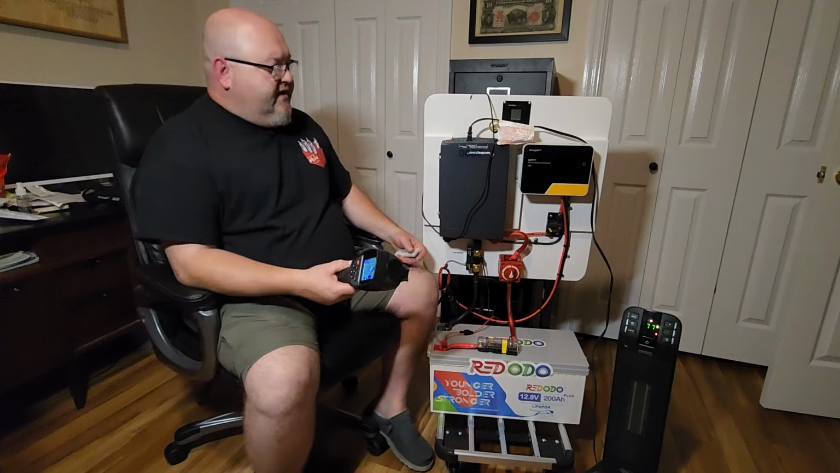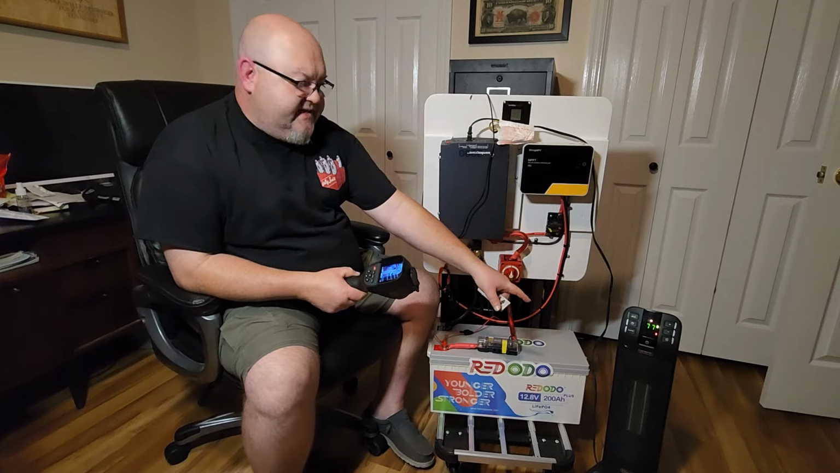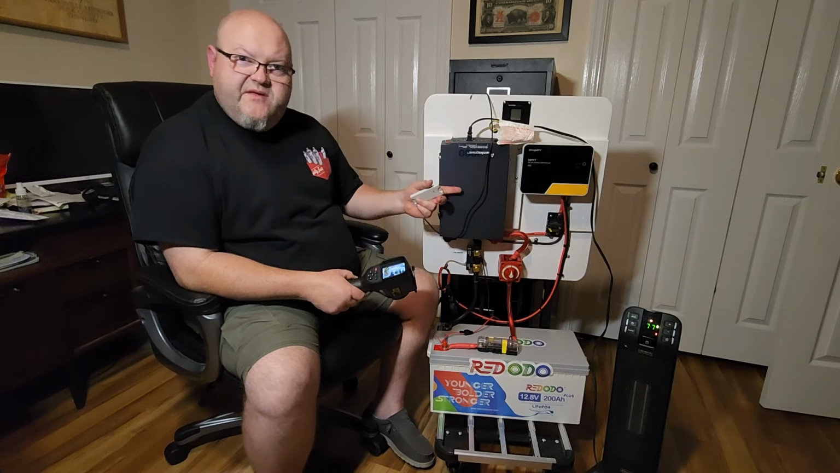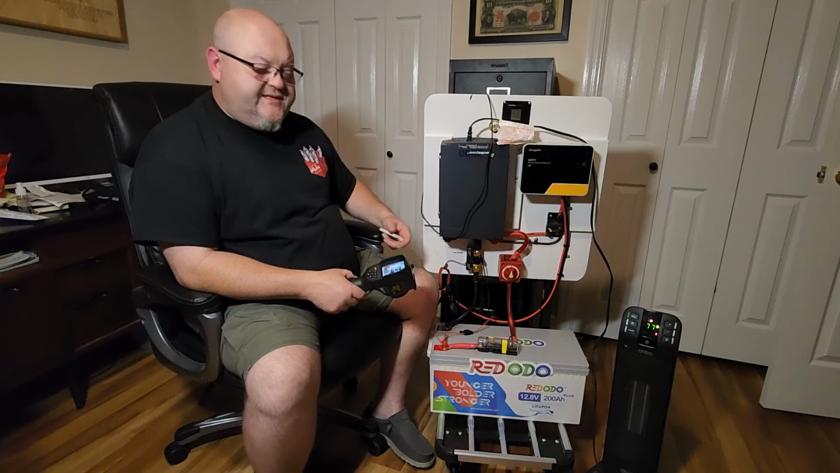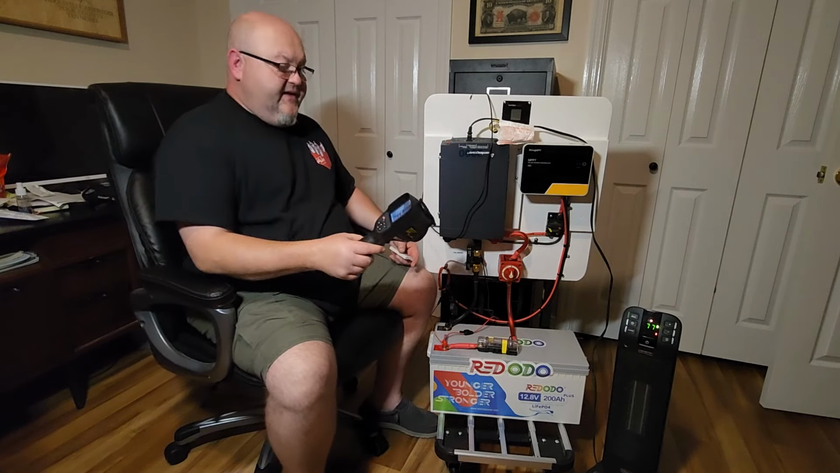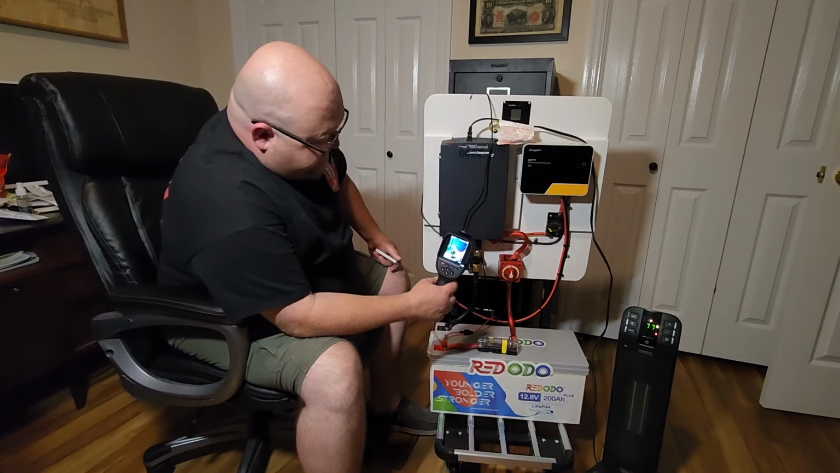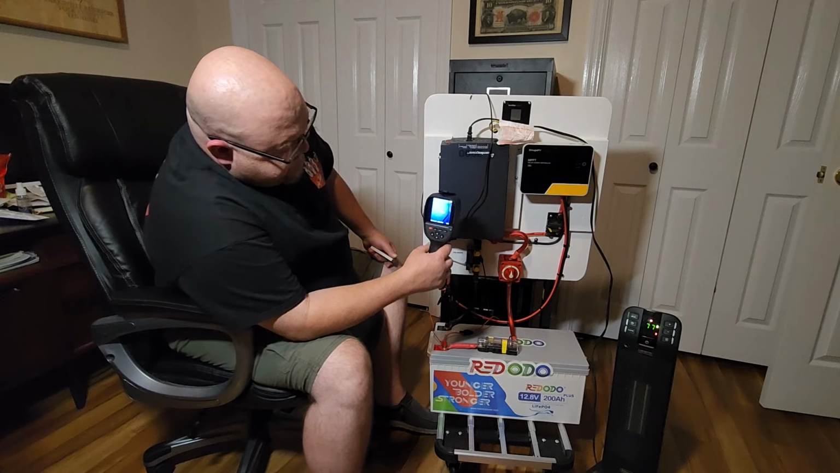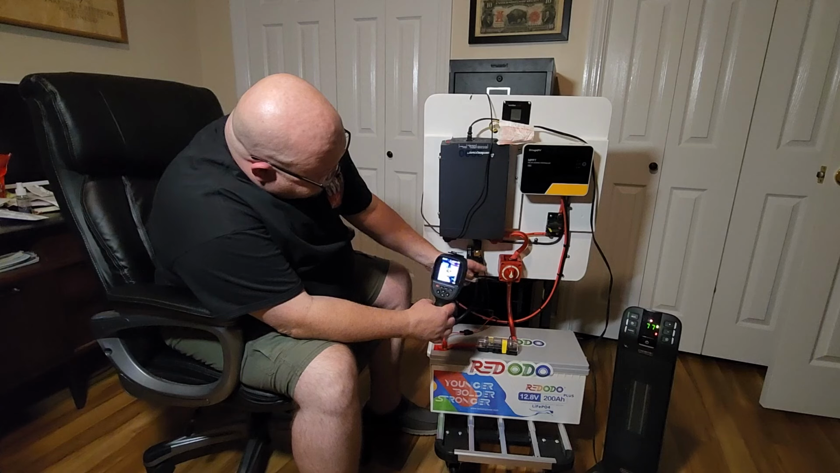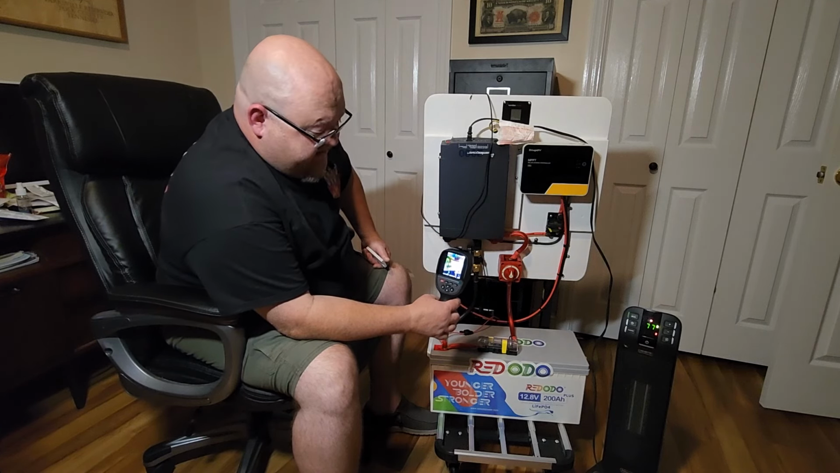All right, so I went ahead and plugged in a 1500 watt space heater into this 2000 watt Samlex inverter. And I just grabbed this. This is the first portable power station that I built. Just wanted to show you what I use this for. And anyways, I just go ahead and look at the inverter to see if it's hot or anything. And then what I'm looking for is down here on the wires to see if there's a loose connection. And, you know, it tells you everything.